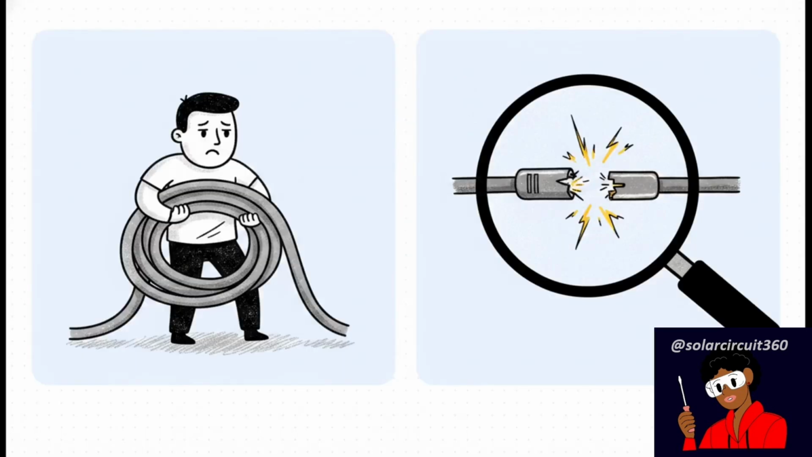If you go online, jump onto forums, or watch standard tutorials, the internet's knee-jerk reaction to a hot cable is almost always the same. Hey, your cable's too small, just buy a bigger one. And sure, while technically a larger wire carries more current, this completely oversimplified advice usually misses the root cause. The hidden reality here? A perfectly sized 4/0 cable can still severely overheat. Why? Because the true problem is usually an invisible connection issue. It's a microscopic failure point that a thicker cable absolutely cannot fix.